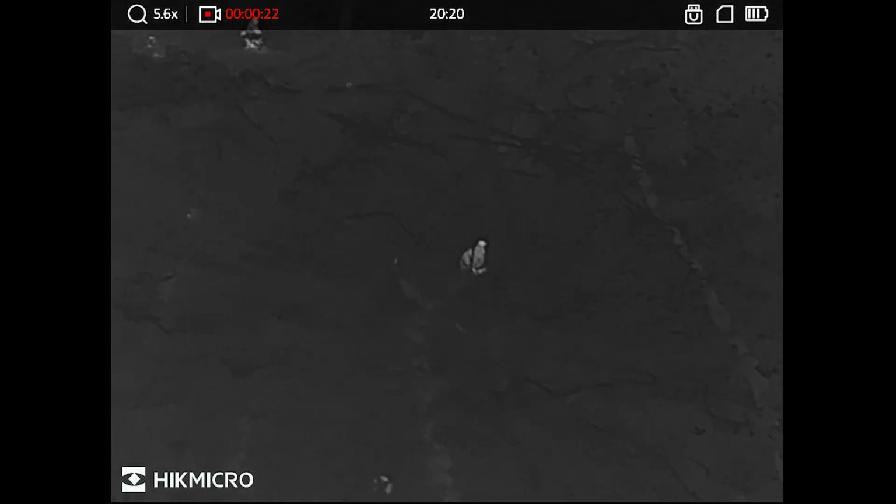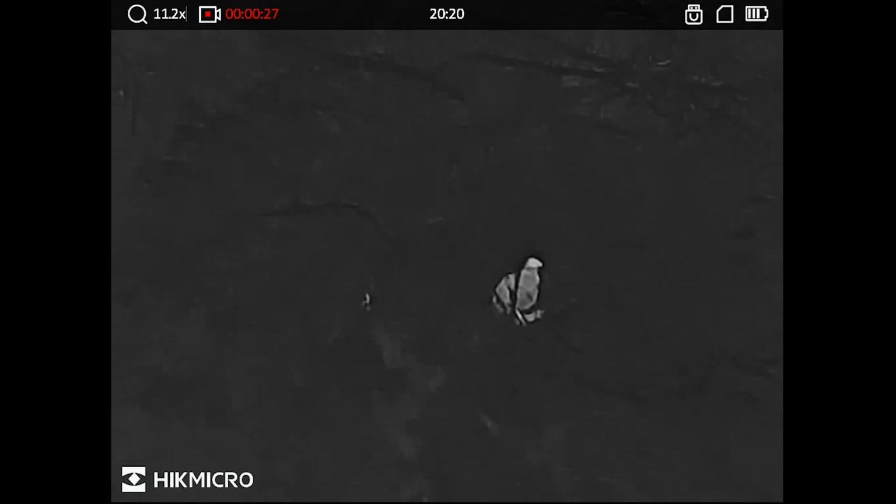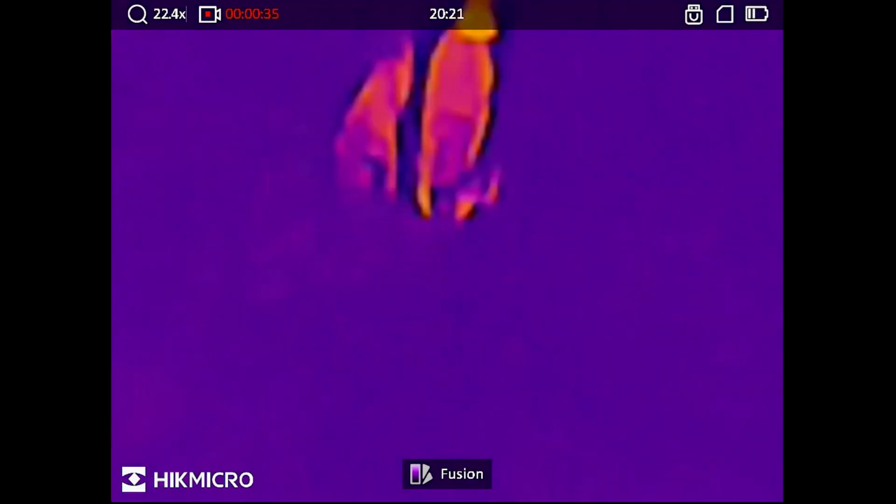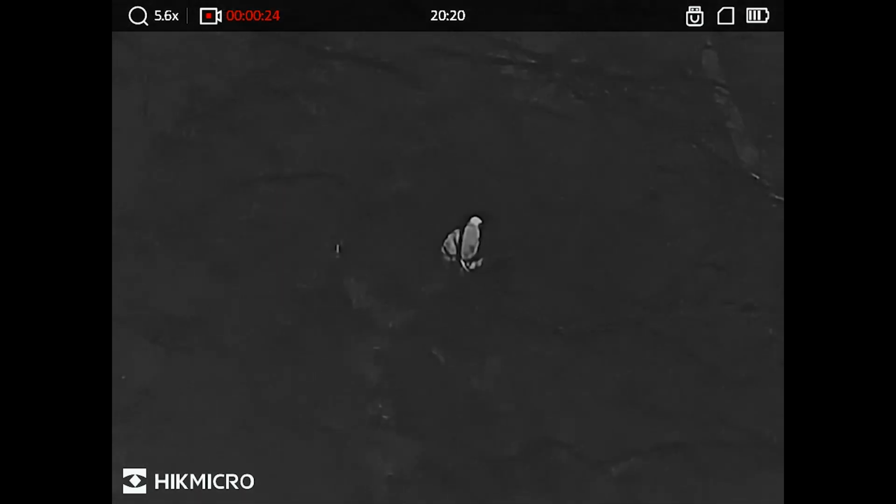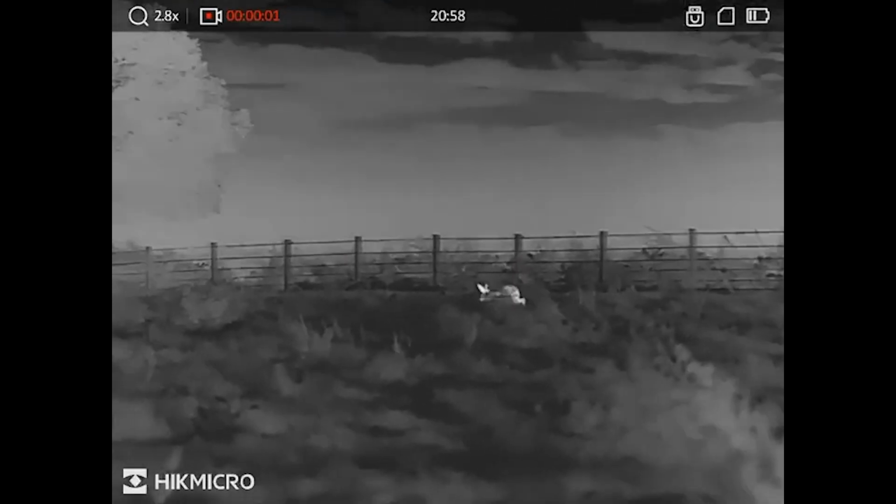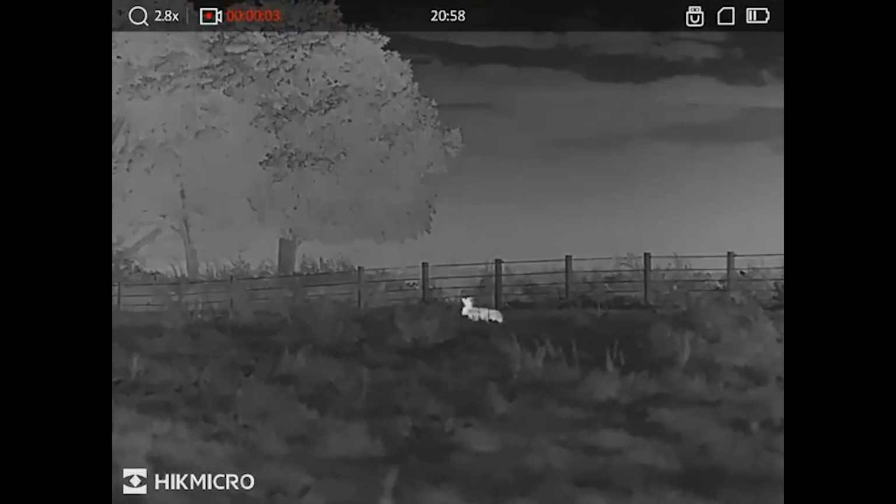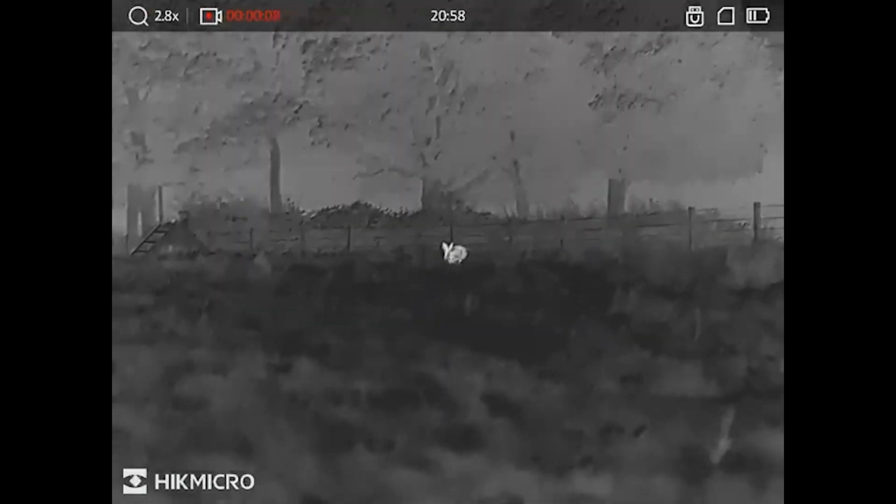But even better than that, this is where the zoom technology on the HikMicro Condor came into its own. I was able to zoom closely into a bird and clearly identify it as a pheasant, as there was no pixelation on the zoom as I got in closer to identify it. Really clever bit of technology and really useful in the field. So just go round the corner and up the hill, and this is the first hare I see of the evening just running along the top. Looks brilliant, doesn't it?